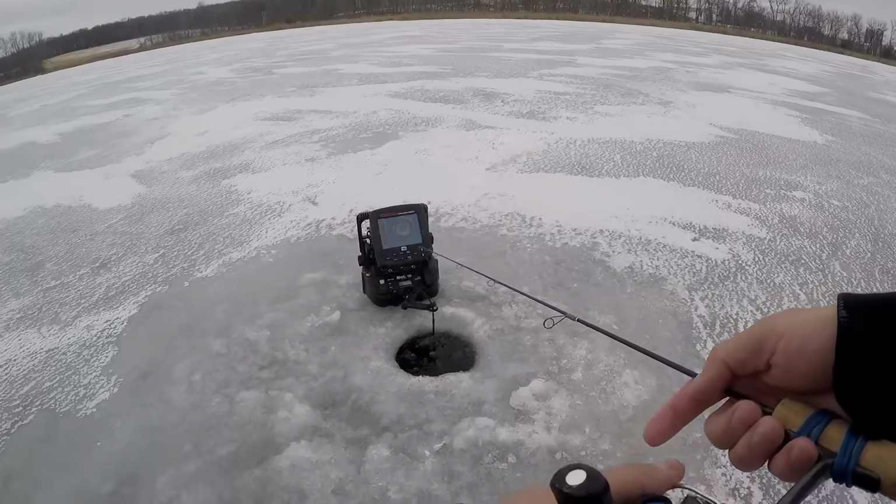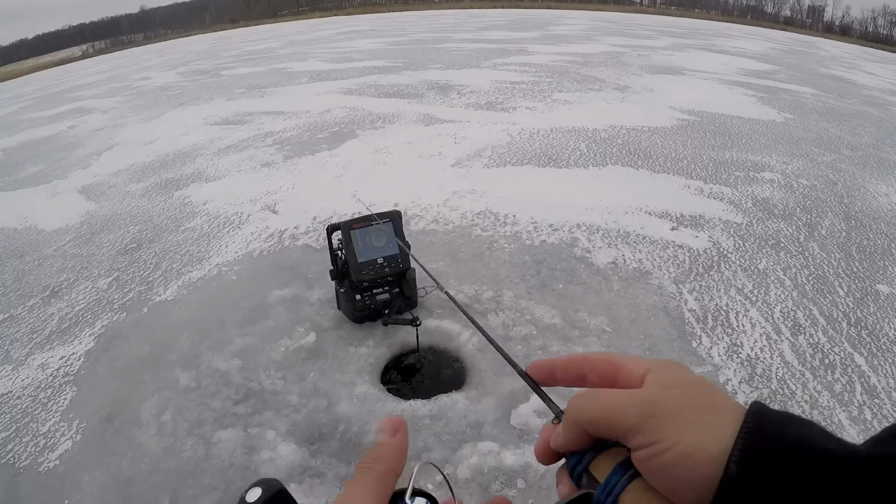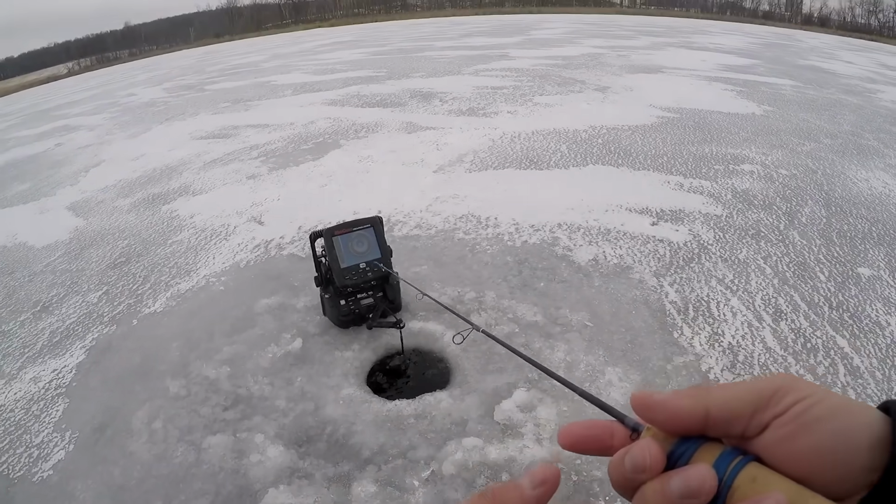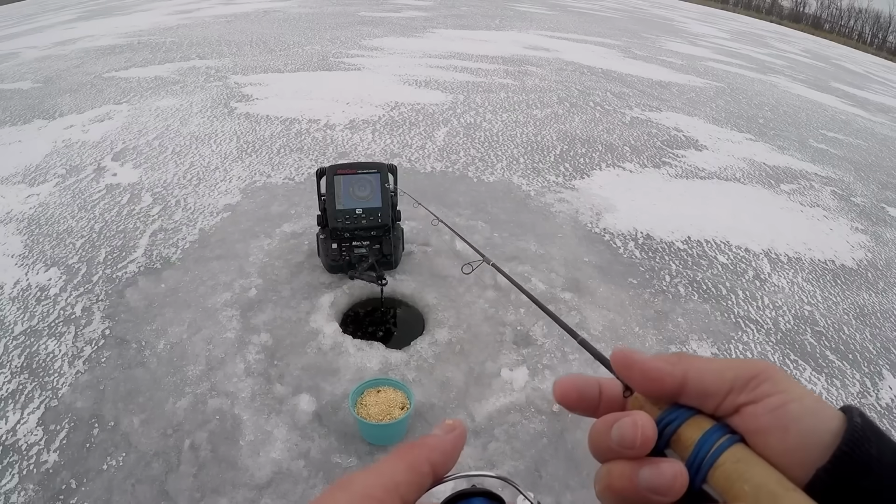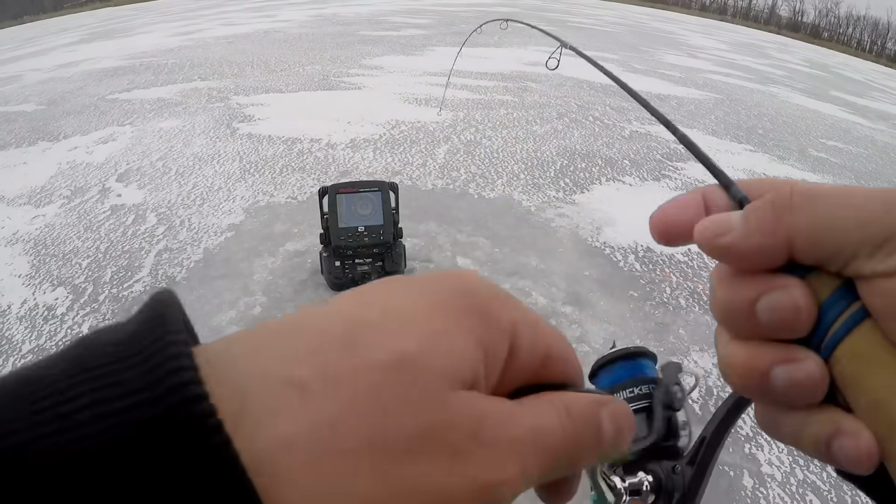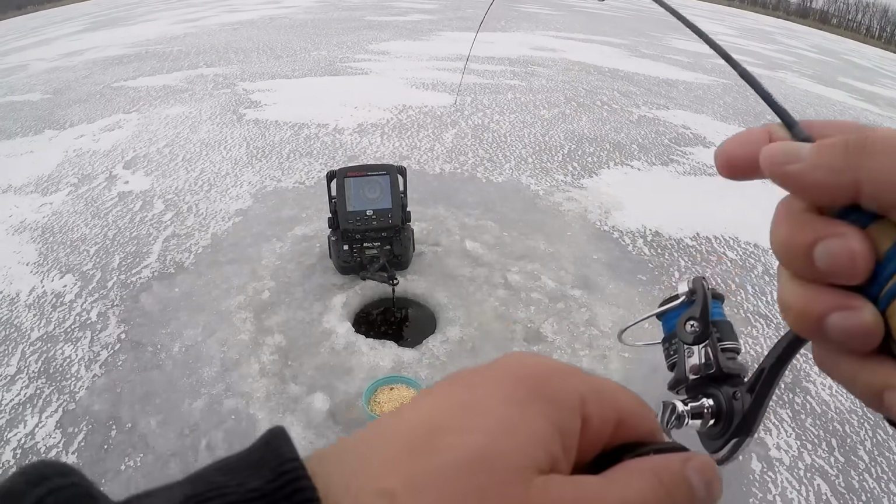But see, there's some more down. Your buddy's down there, just out the edge of the cone angle, though. See if we can get him to come in and hang out for a little bit. There's one. Maybe a little bit better mark, maybe not.